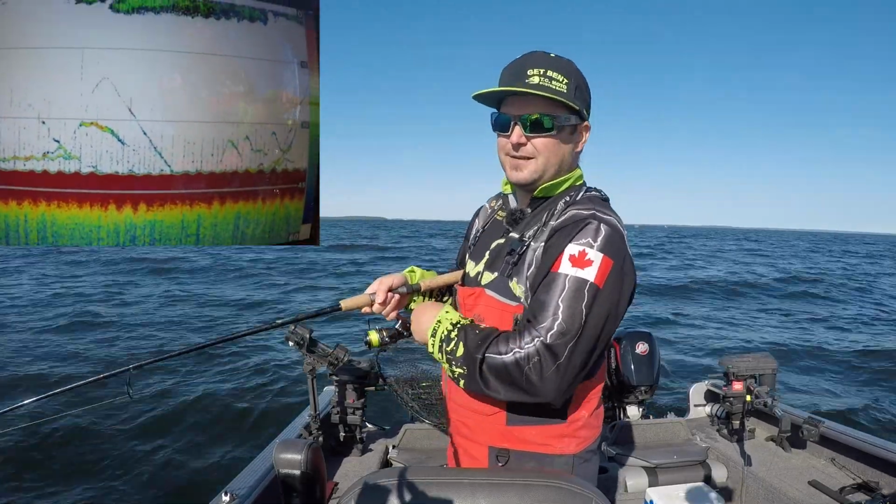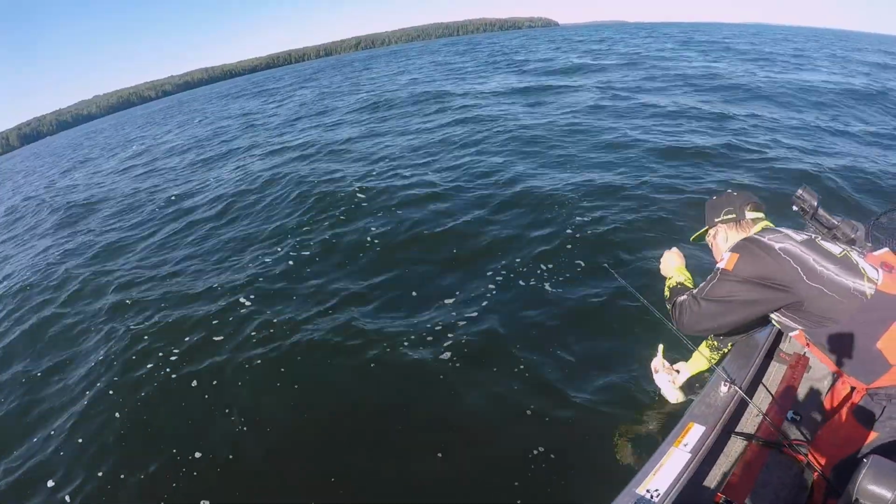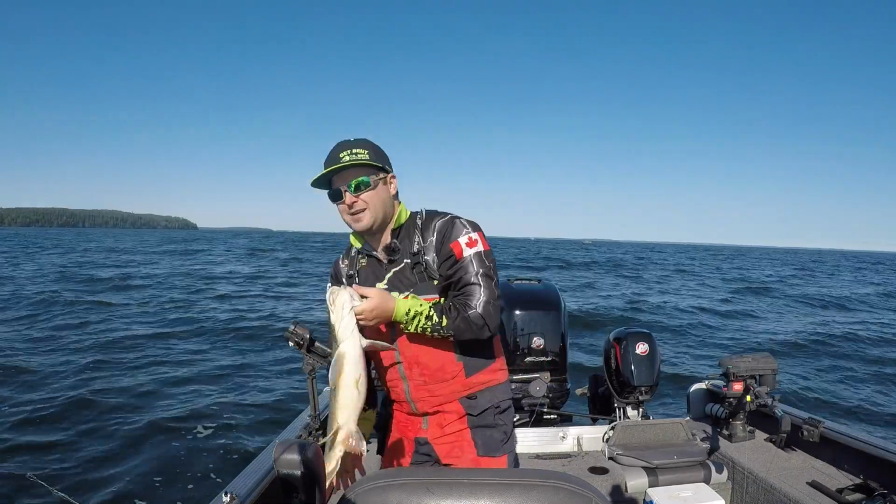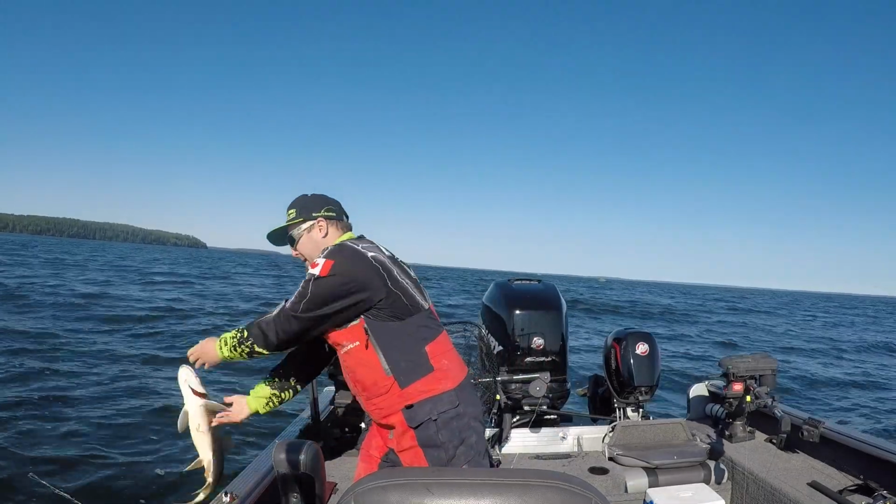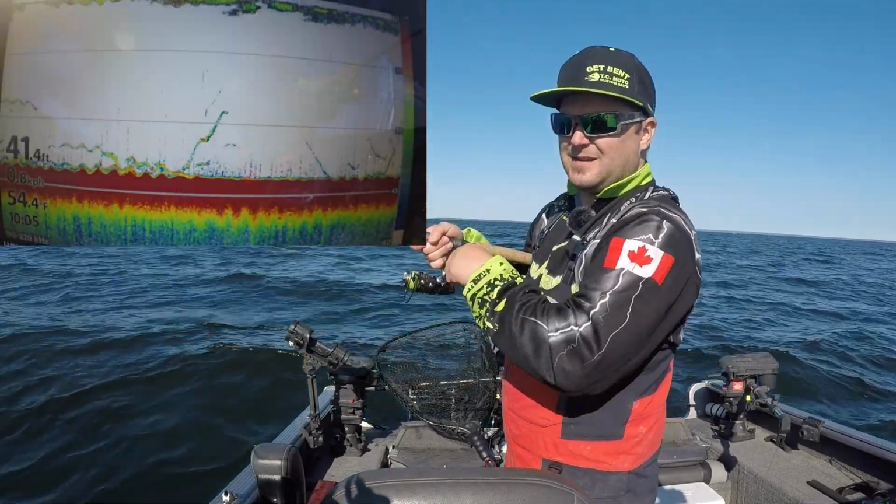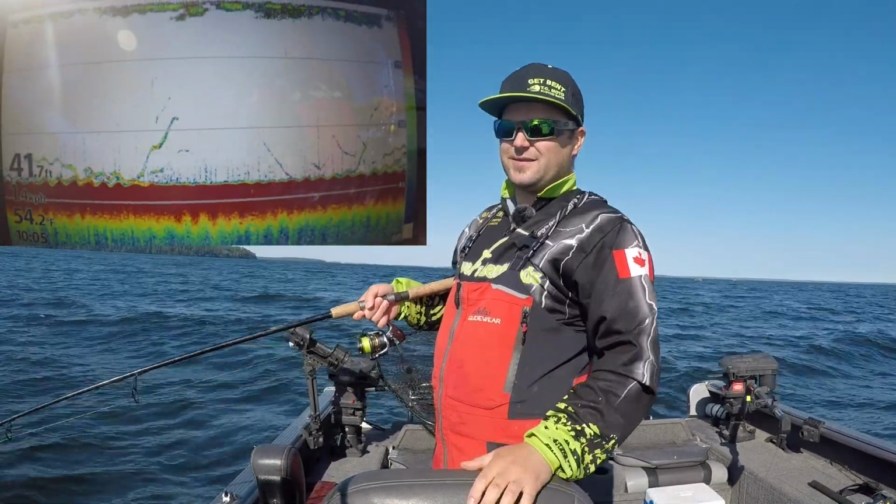There we go. That one chased straight up right away. Another beautiful laker, probably again about a 27-inch fish. Get him back in the water here. Oh yeah, that one flew right off the bottom. See him come straight up there. Of course, he's with the school again.